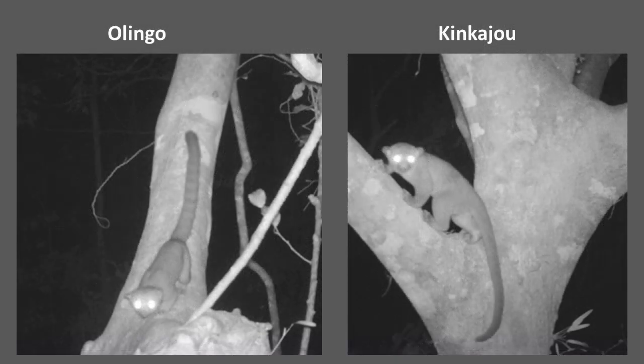The one feature that really helps us tell them apart is the tail. The Kinkajou has a tapered prehensile tail that it uses to help it move around the canopy like a fifth limb. The Olingo, on the other hand, doesn't have a prehensile tail. Its tail's used for balance. However, you can't really see that use here in these stills from the camera trap images. You can, however, see that as they move around from these videos using thermal.